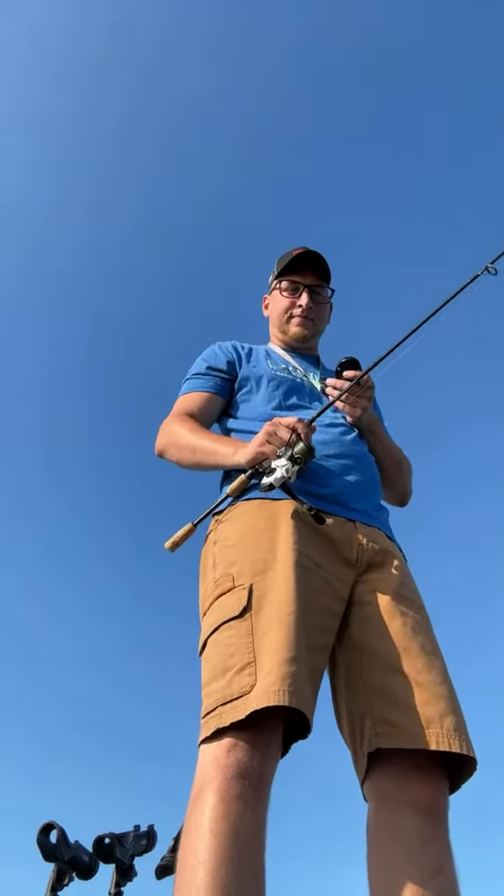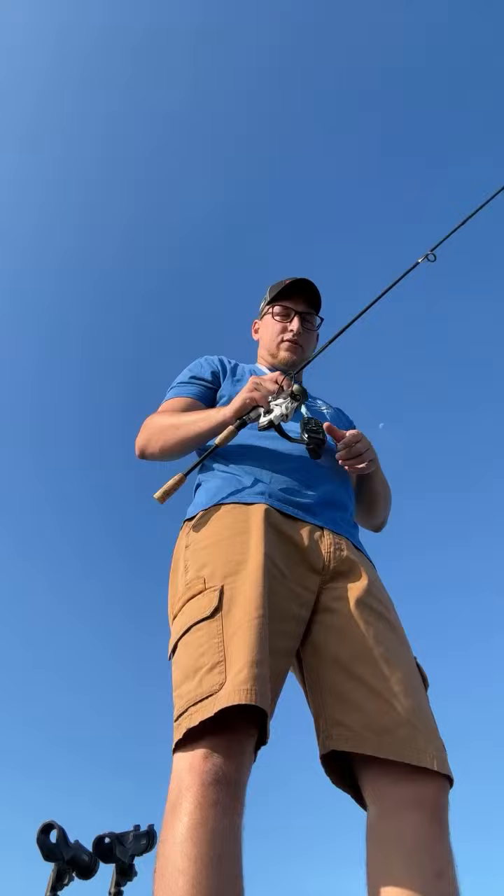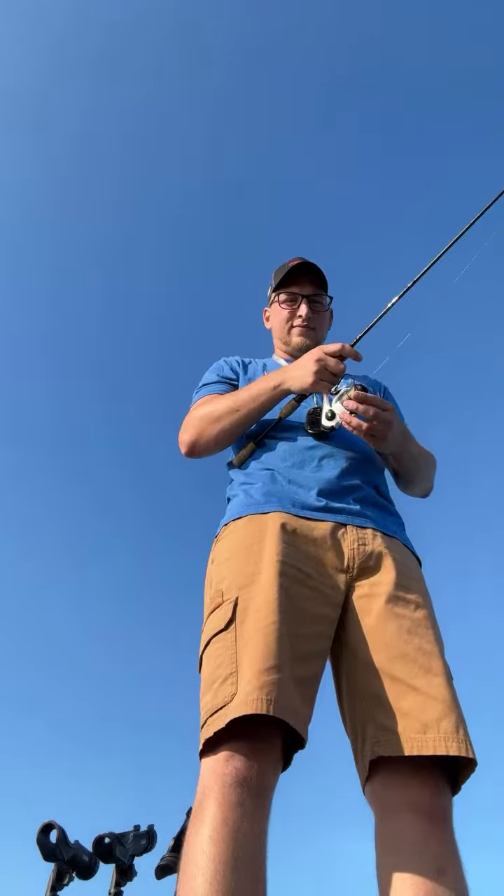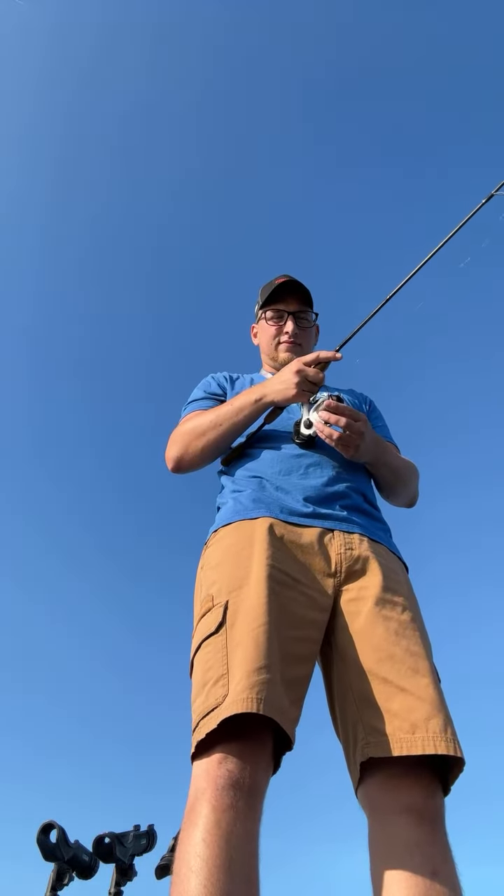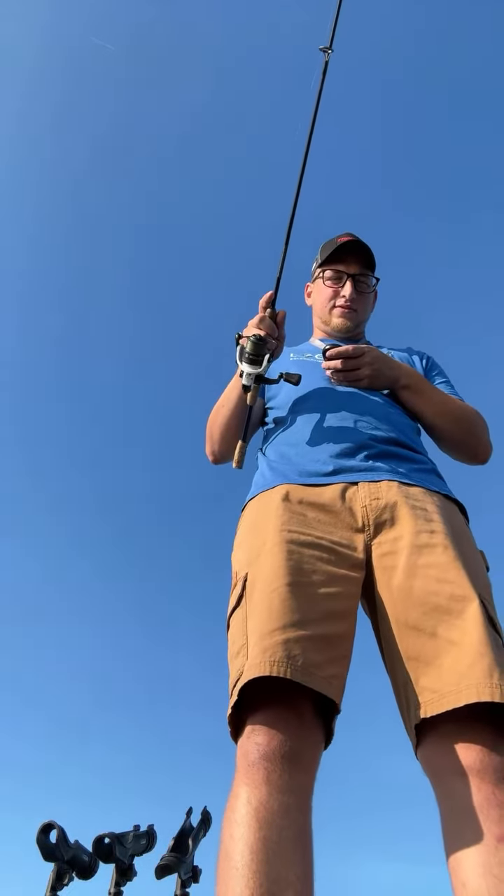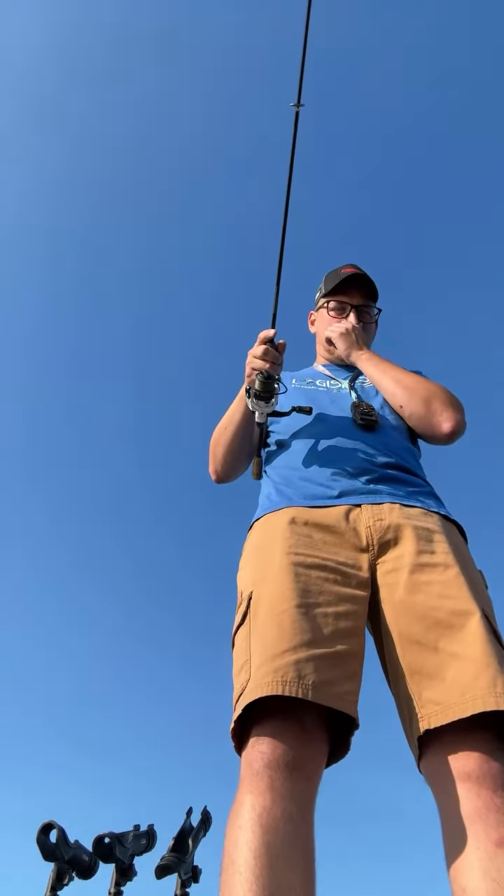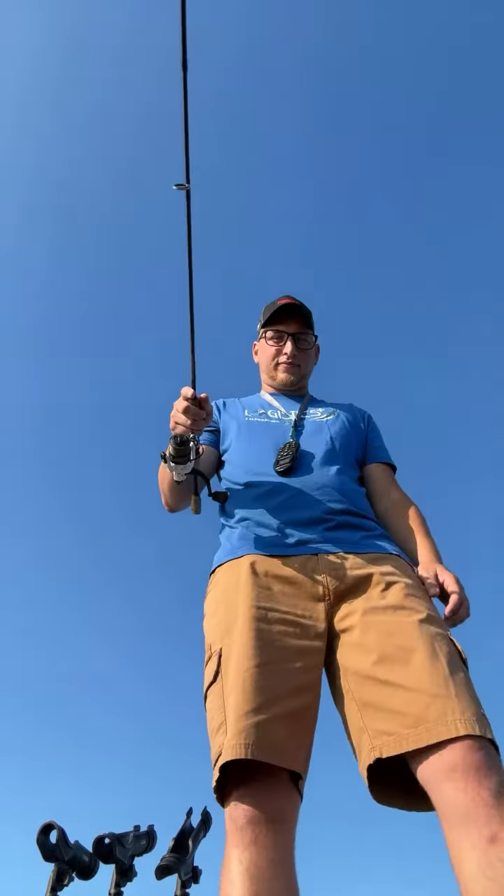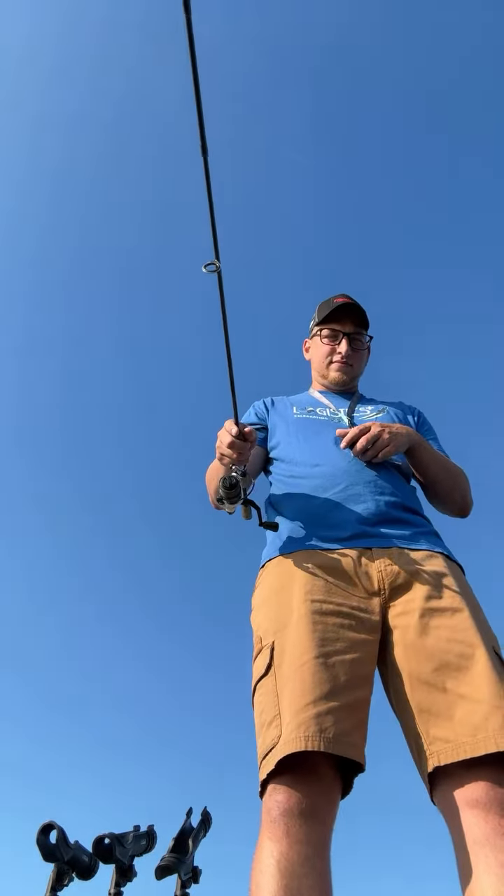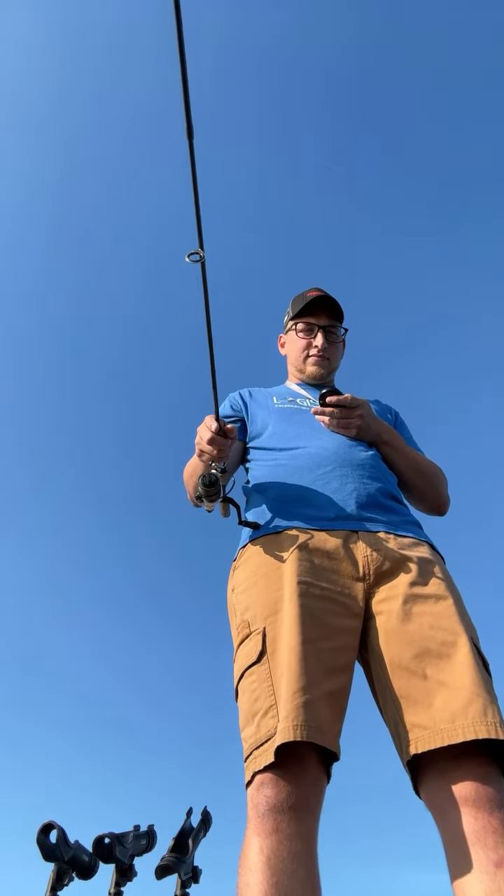They're going in. There's a single fish. Craziness.